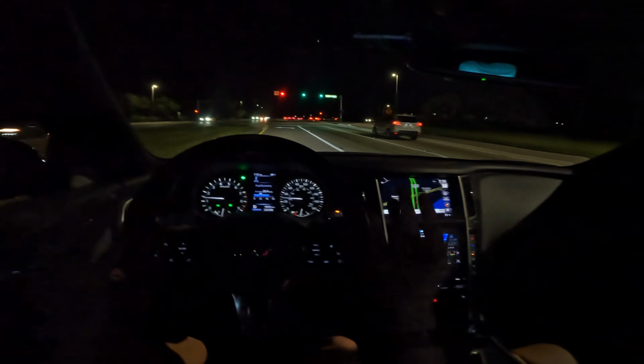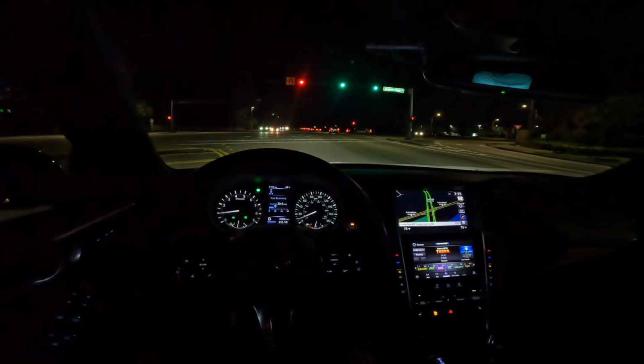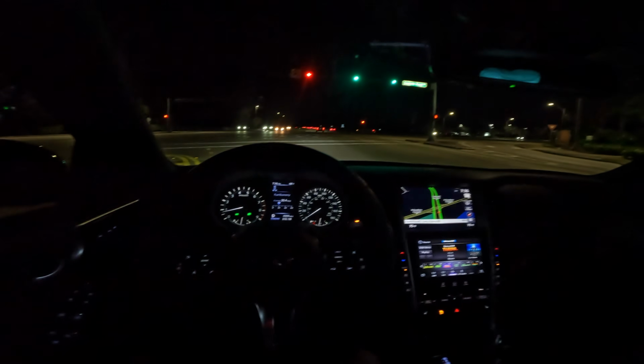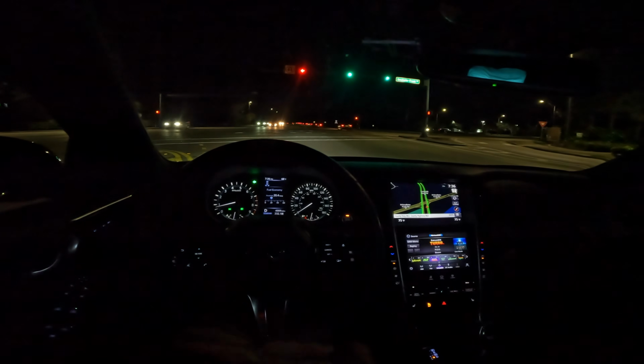Getting into the brakes in this vehicle just never gets old. It's always satisfying because it's so accurate, so predictable, so easy to stop smoothly. It's never a jerky, harsh experience when you're bringing it to a full stop.